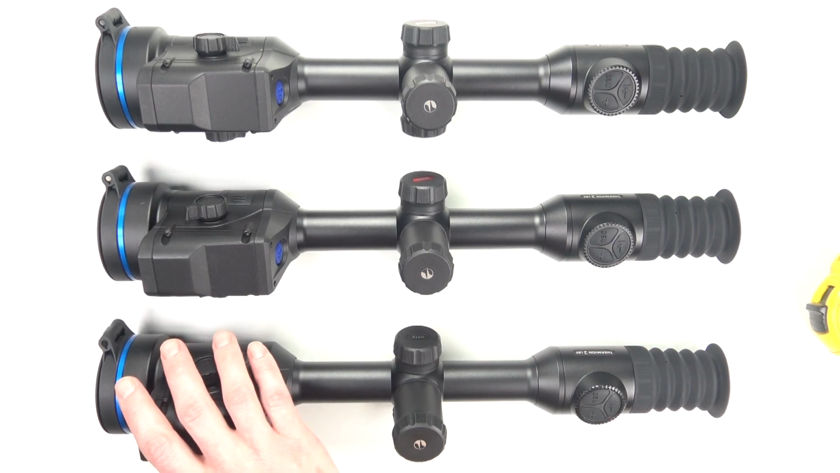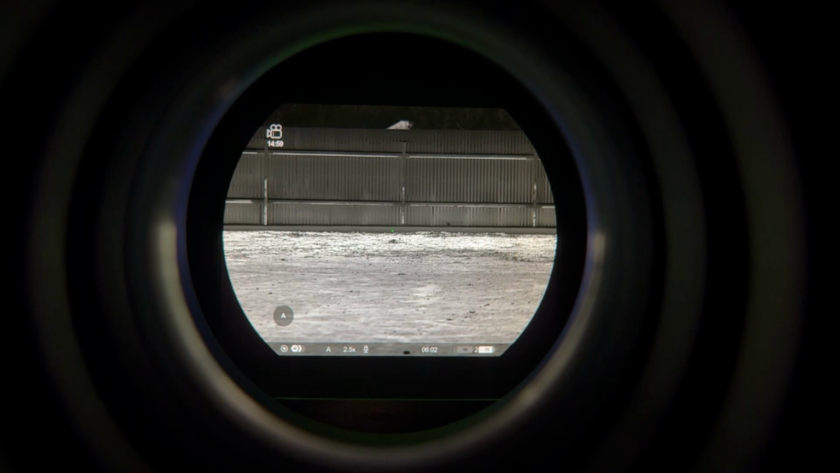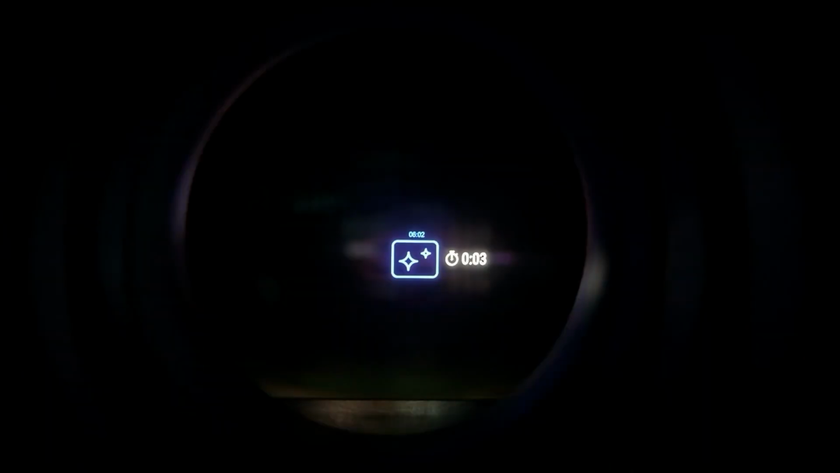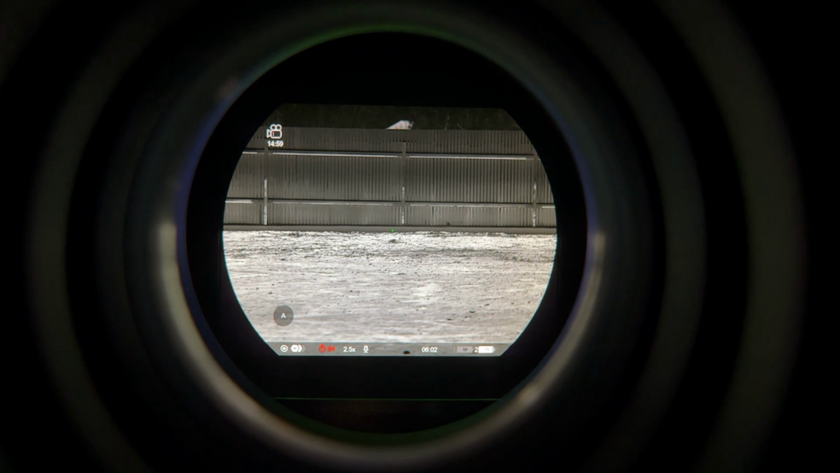We tested the startup time on the new Pulsar models and we're impressed to find they still have some of the fastest startup times in the industry, with an average ready-to-use time of between 5 to 7 seconds. This is from the time you press the button to the time you can shoot, which can be an important note if you like to turn your scope off and only turn it on when you want to shoot. As you know, in the heat of the moment, every second counts.